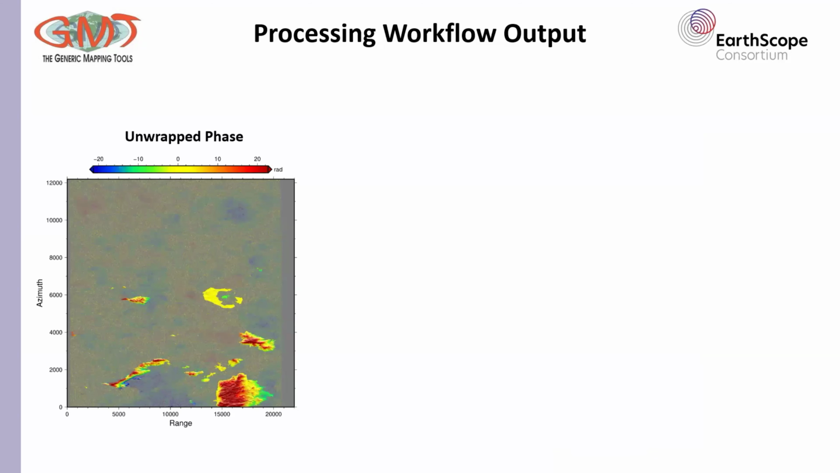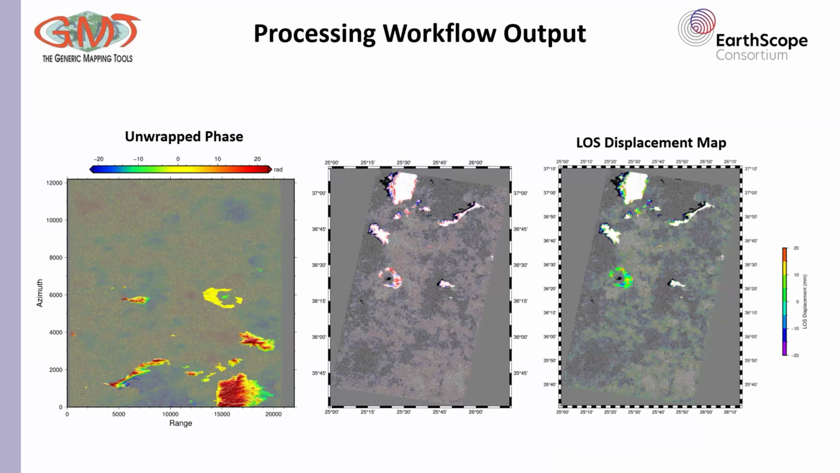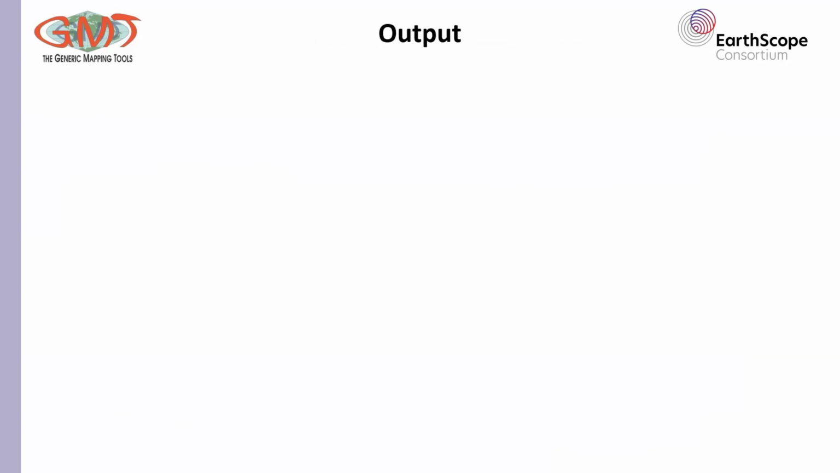On the left, we see the unwrapped phase in radar geometry. And moving to my final results, it's the geocoded line of sight in millimeters, which is overlaid on geographic coordinates this time. So this is the interpretable result showing deformation centered around the volcanic system between January and February 2025.